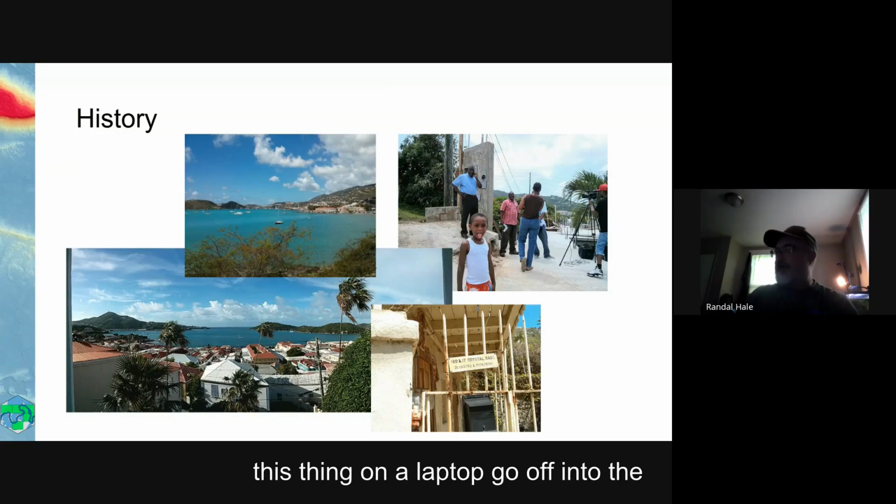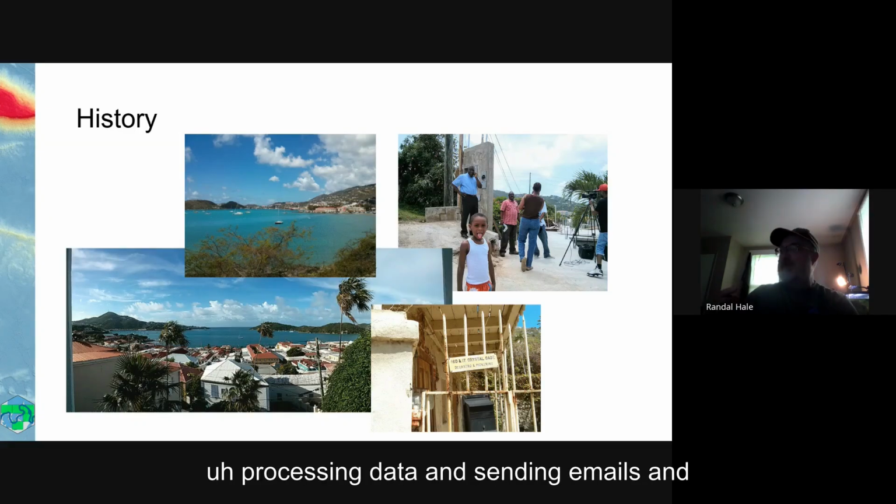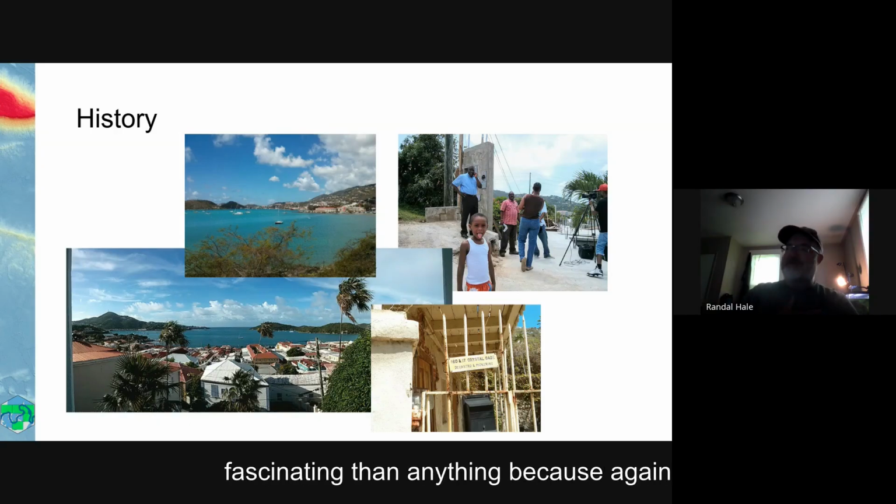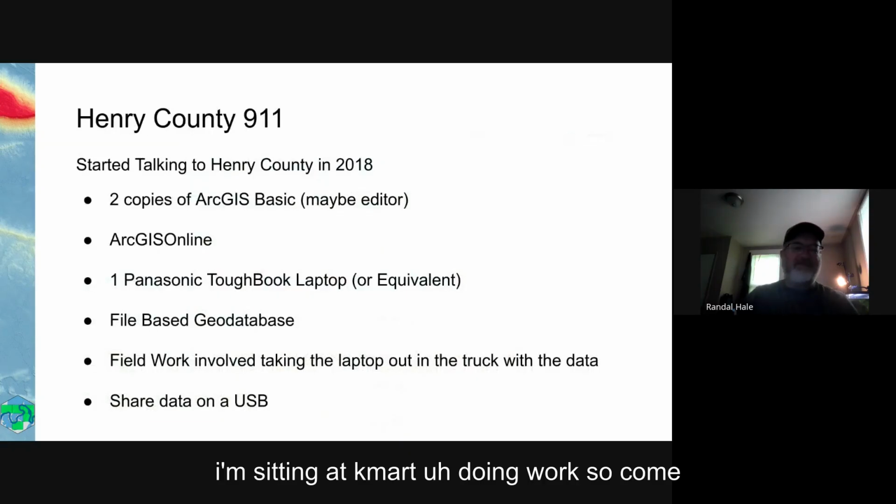So I would just load this thing on a laptop, go off into the world, and sit at Kmart in the islands, processing data and sending emails and doing a lot of stuff. I can tell you, terrible. I had like 2 or 3 presentations on field work in the Caribbean, and it was, to me, more fascinating than anything because, again, I'm sitting at Kmart doing work.